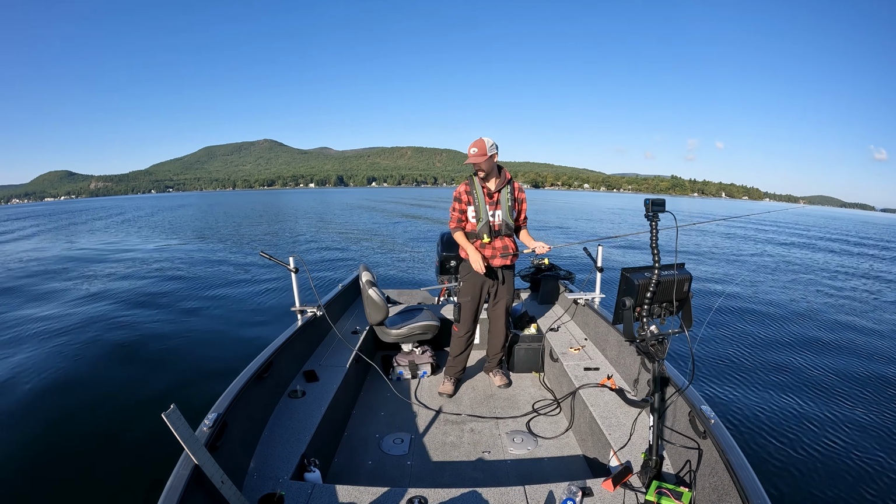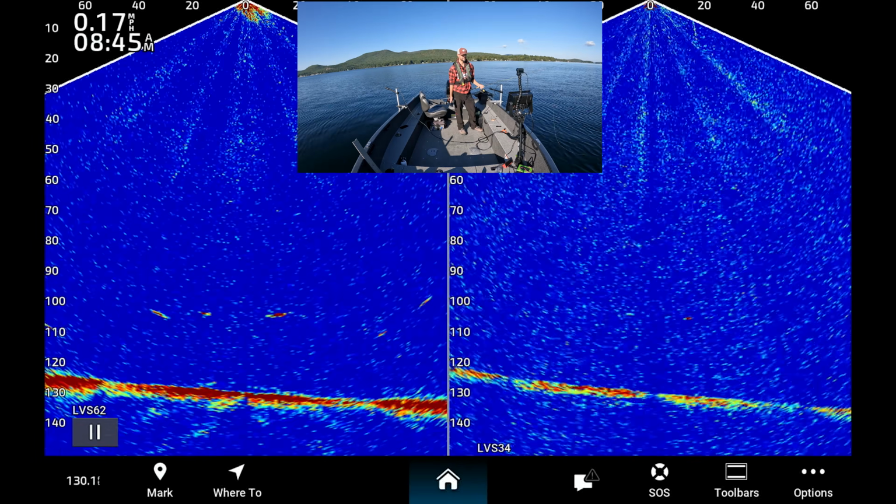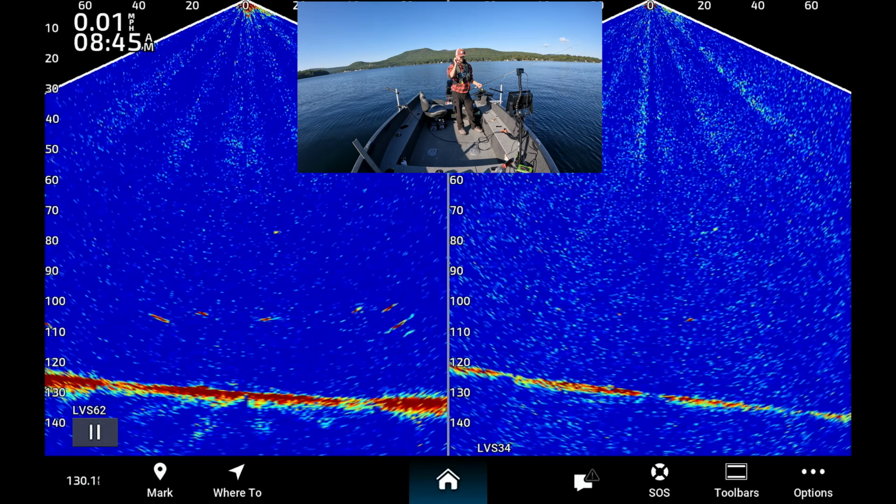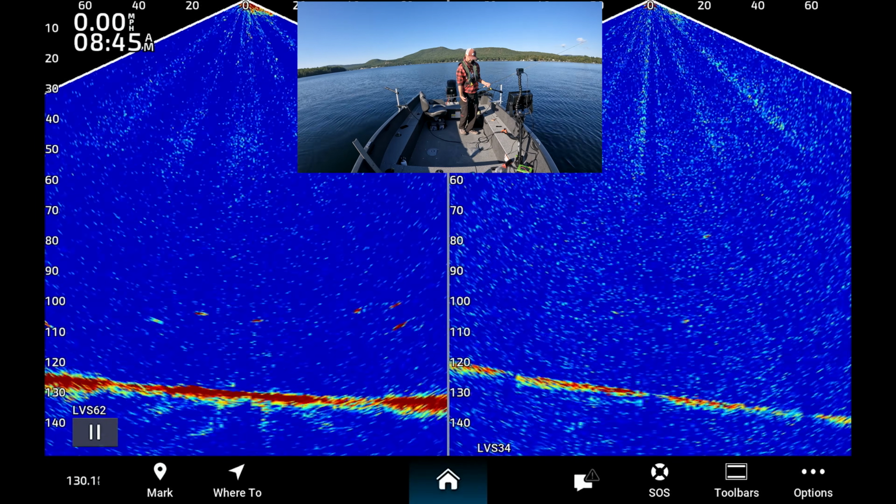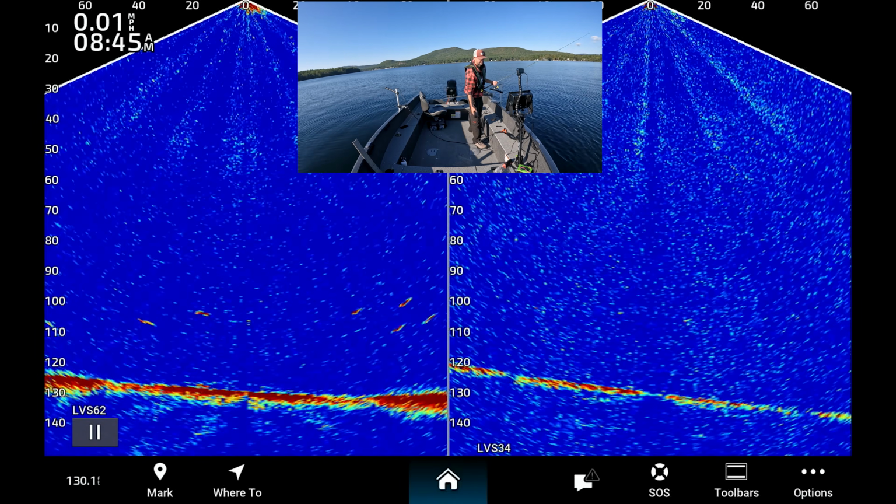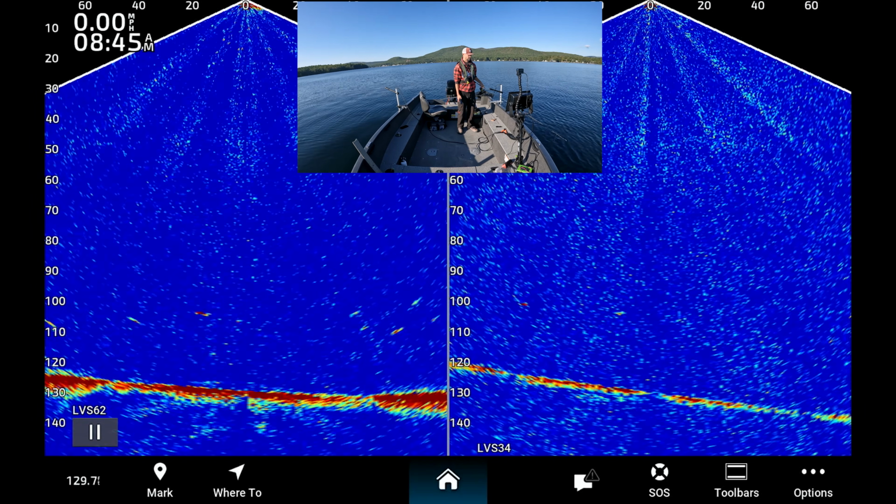Won't help you with jigging, I'll tell you that. I missed that one because I was sleeping. But as you can see, it's really, really, really hard to see on Livescope Plus. Literally the pixels are smaller, and I have settings the same for both right now. Gains turned up, let me show you, gains turned up to 74 on Livescope Plus just to see down that far. So it's really not a good tool for deep water.